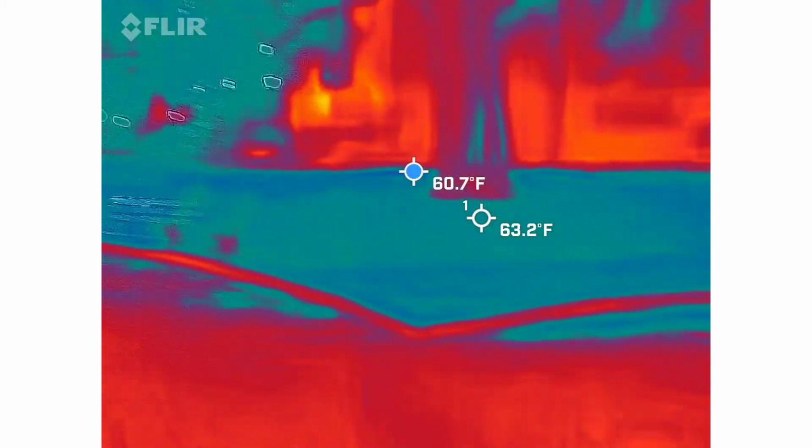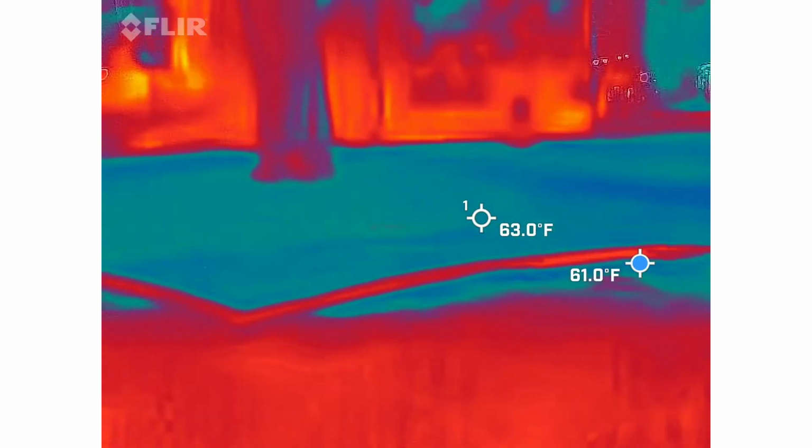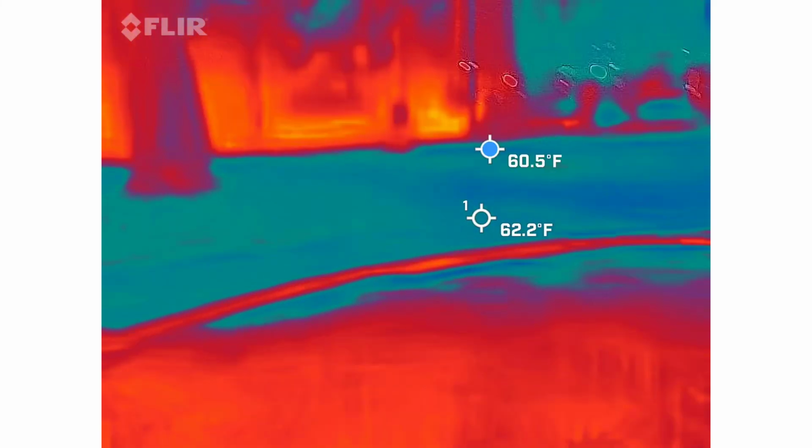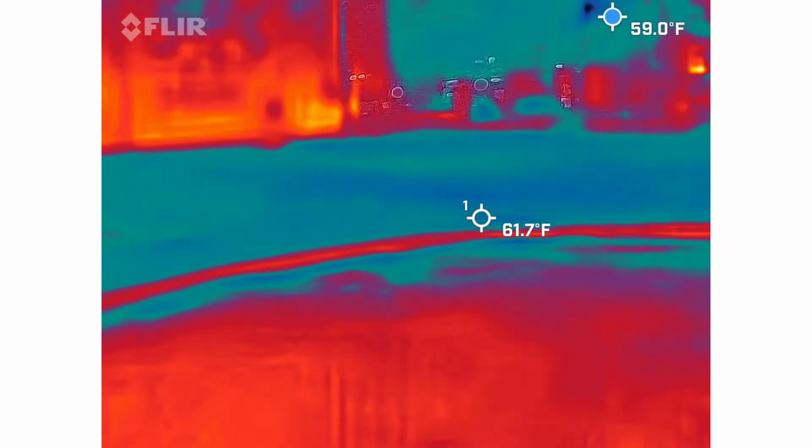Go right there, 5.5. Oh, it just went away.